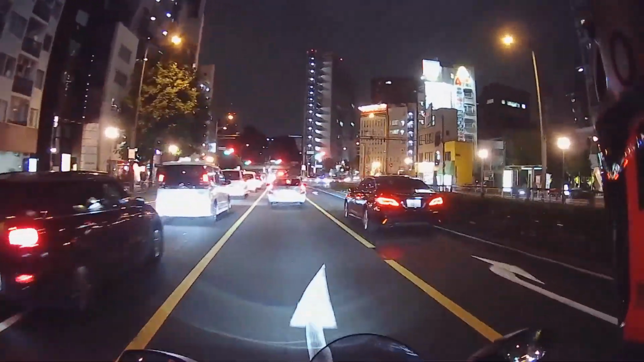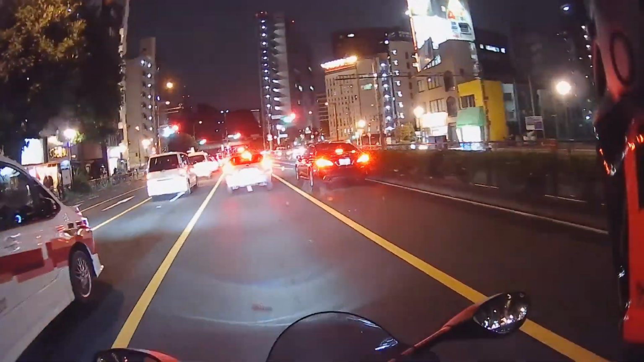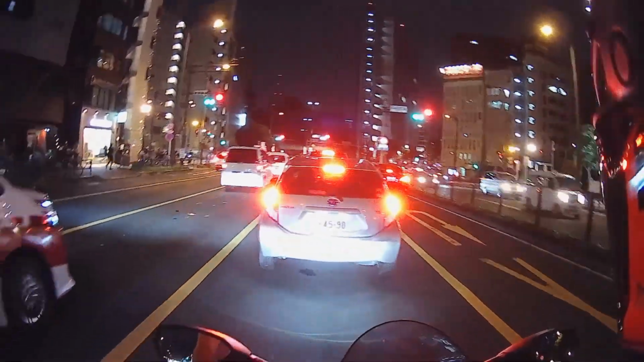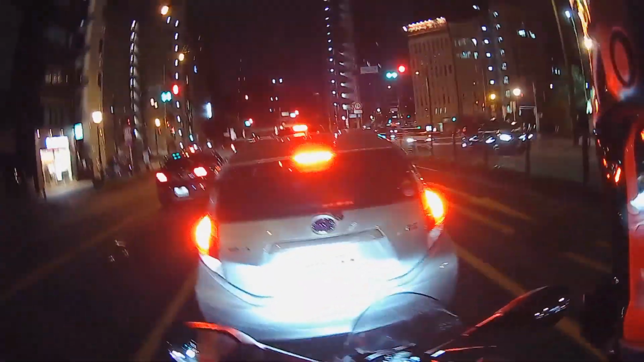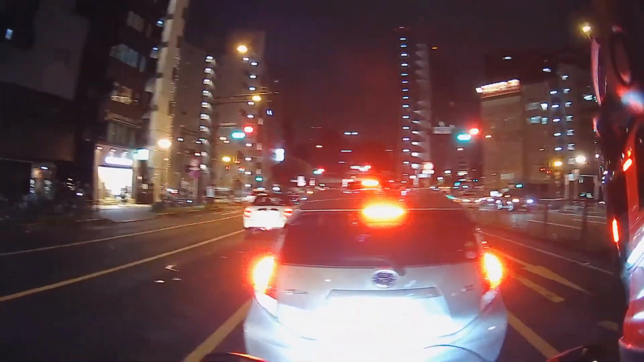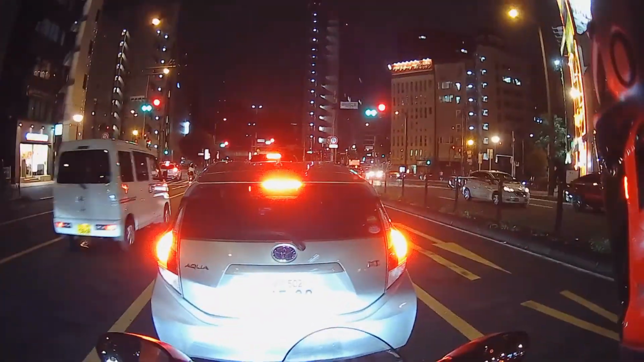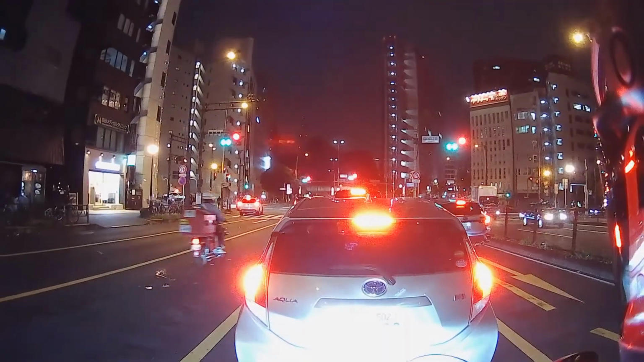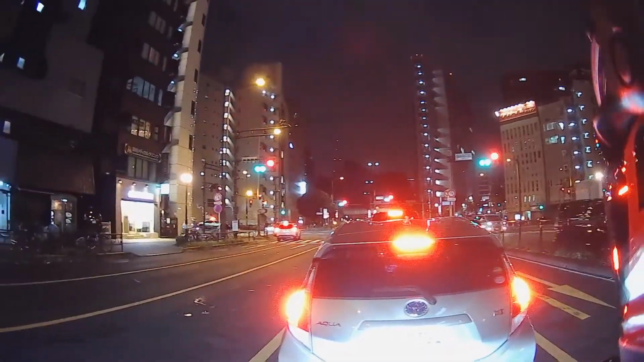You see that guy flash his hazard for about a second over there? That's actually how Japanese drivers and riders say thank you when you let them pass through before you. I do that all the time as well, so if you ever get the chance when you're driving in Japan, definitely give the person that you just cut off a quick hazard, and people acknowledge that you are thankful.